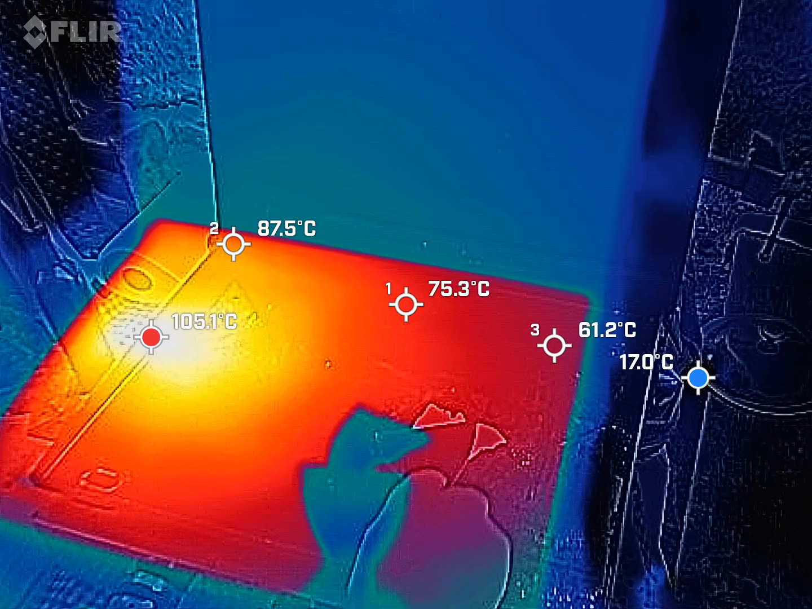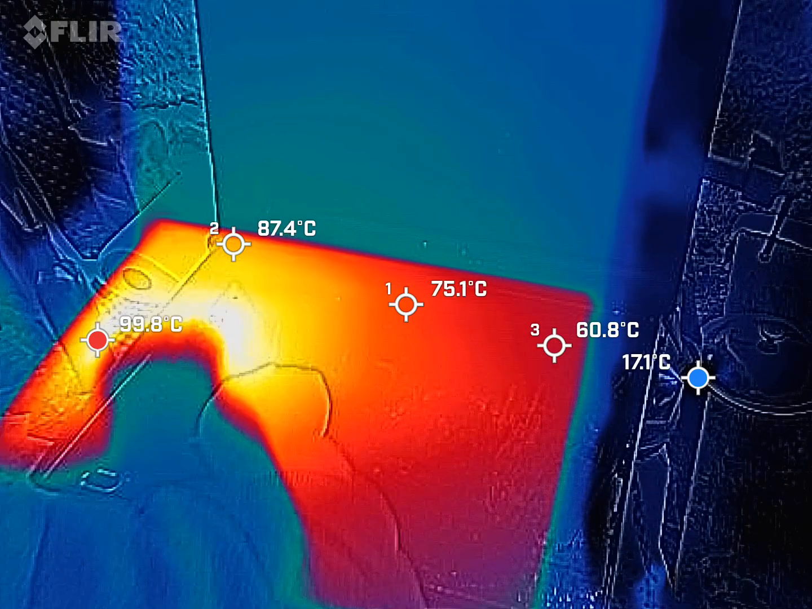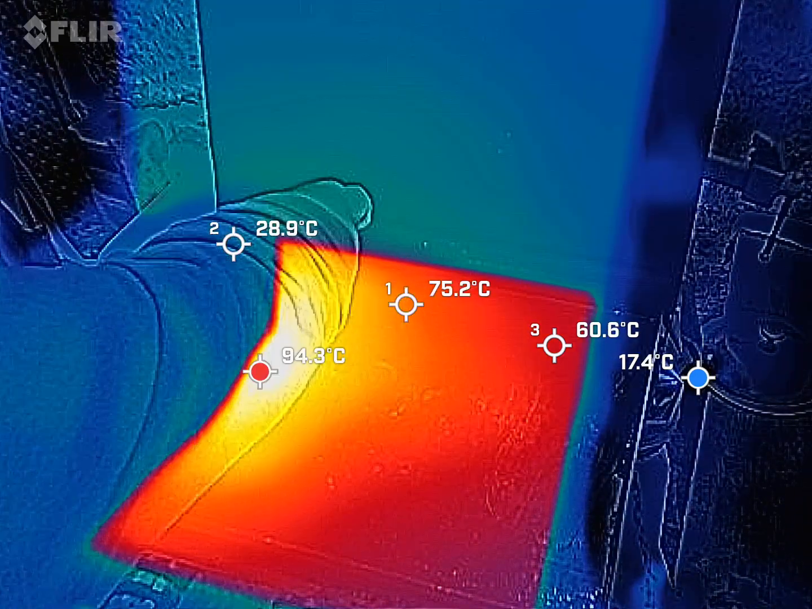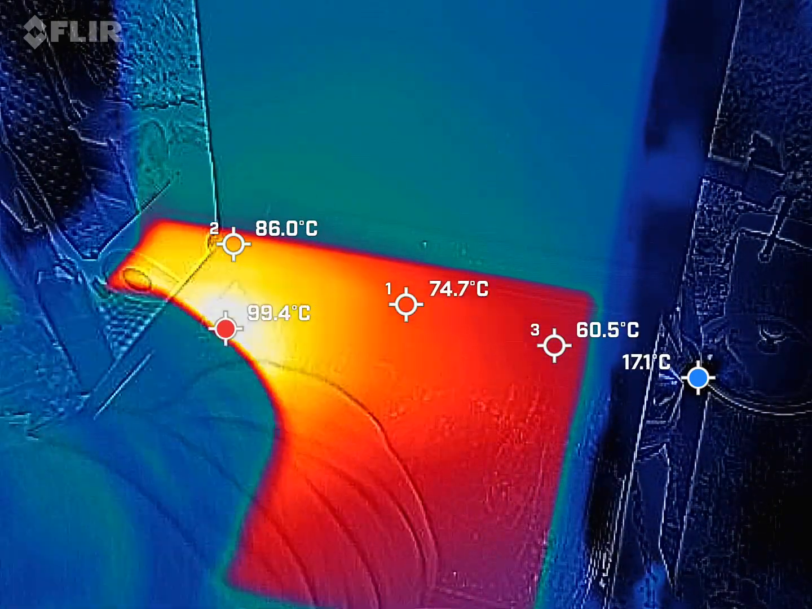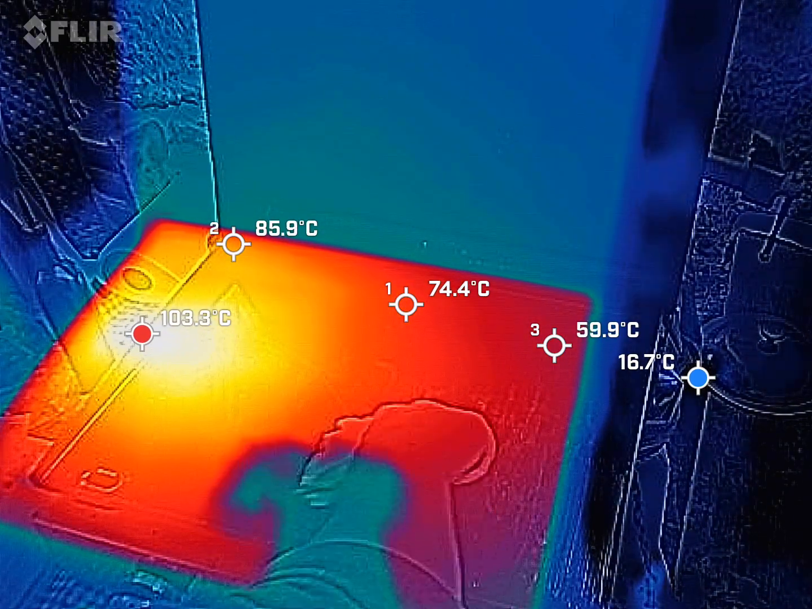Wipe this a little bit. Paper towel, get some of the grease off of here. So this is also how to clean your grill, and your grill tutorial via FLIR.